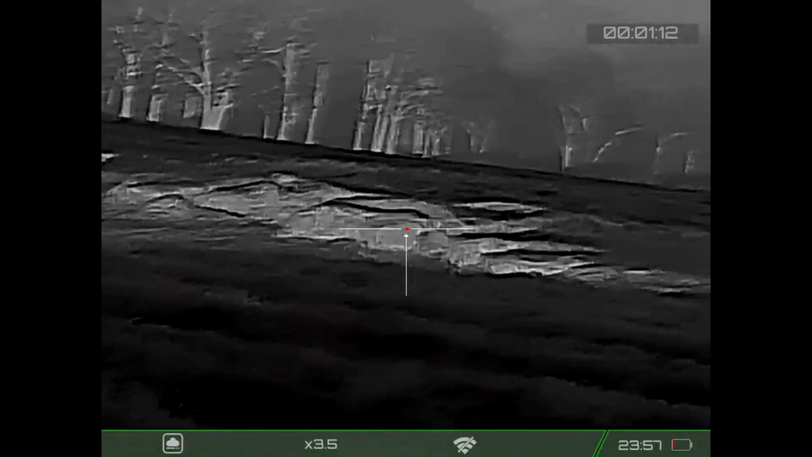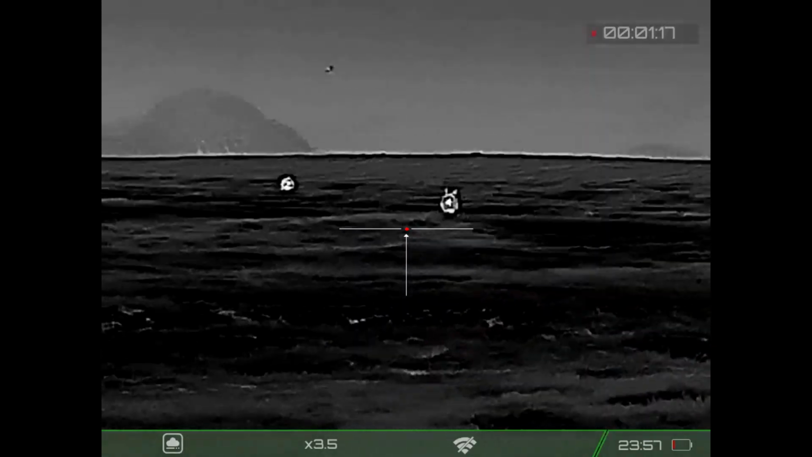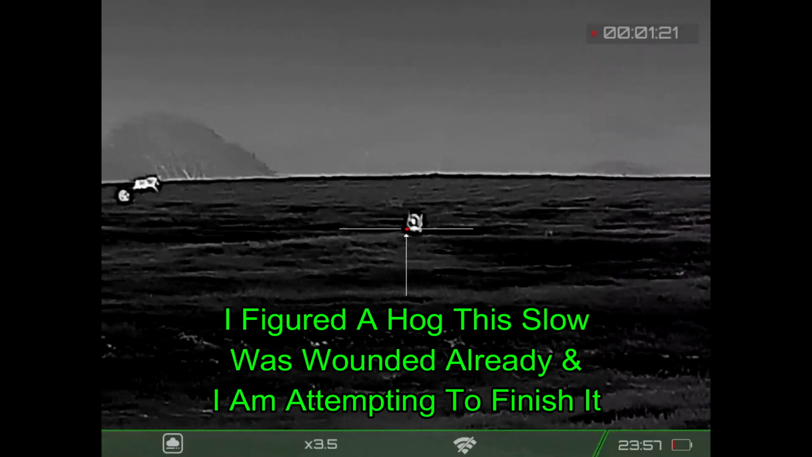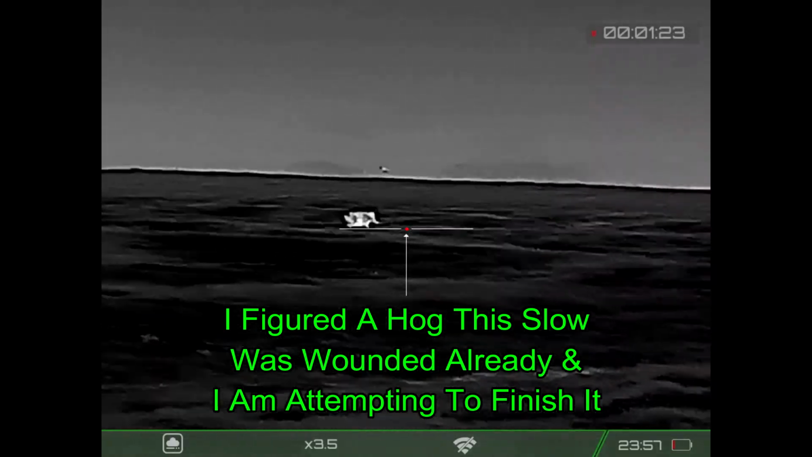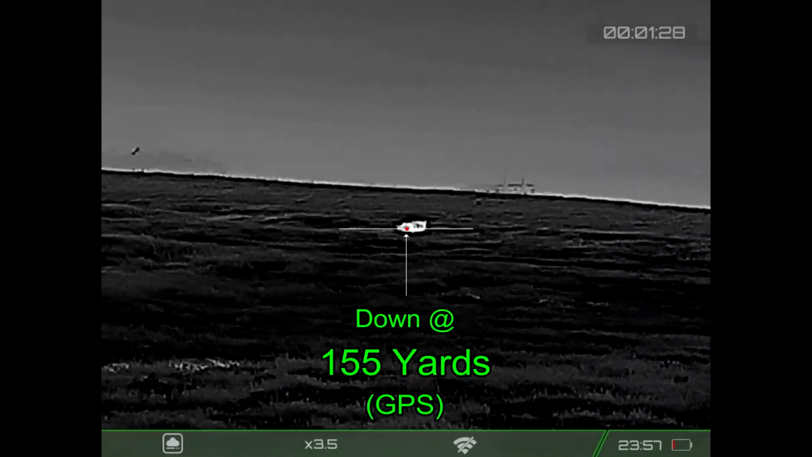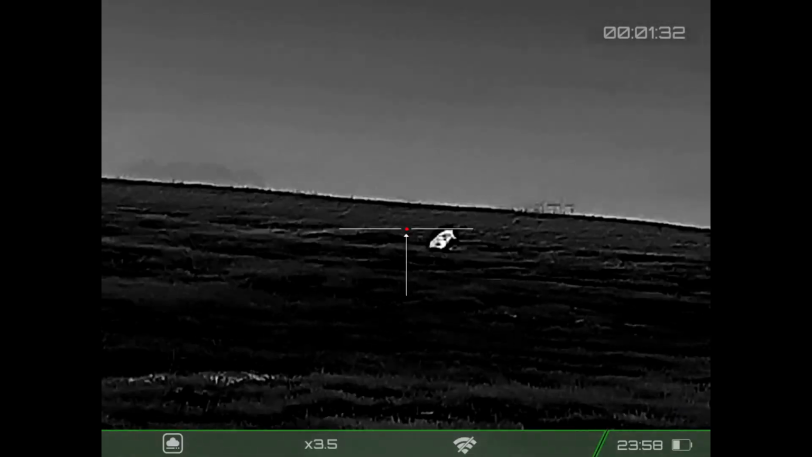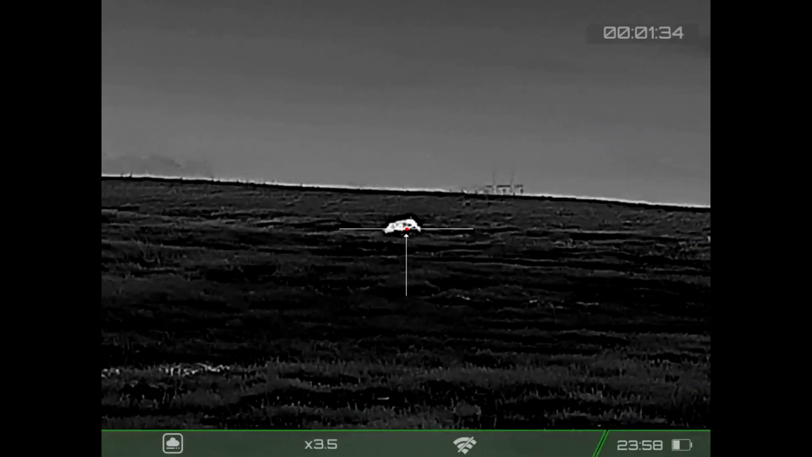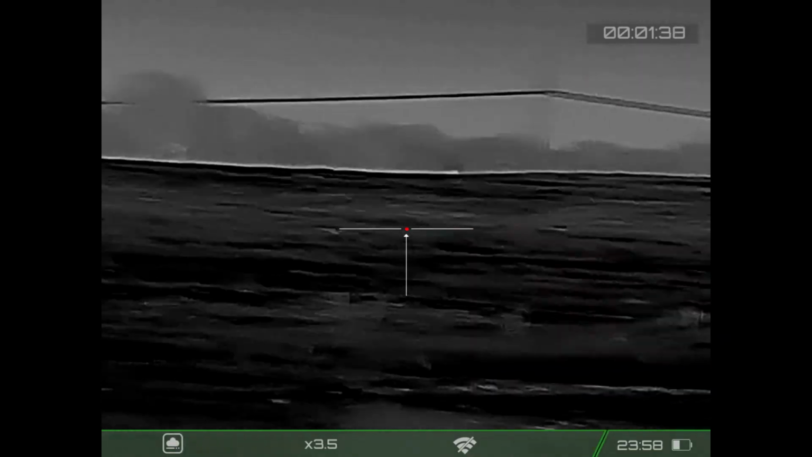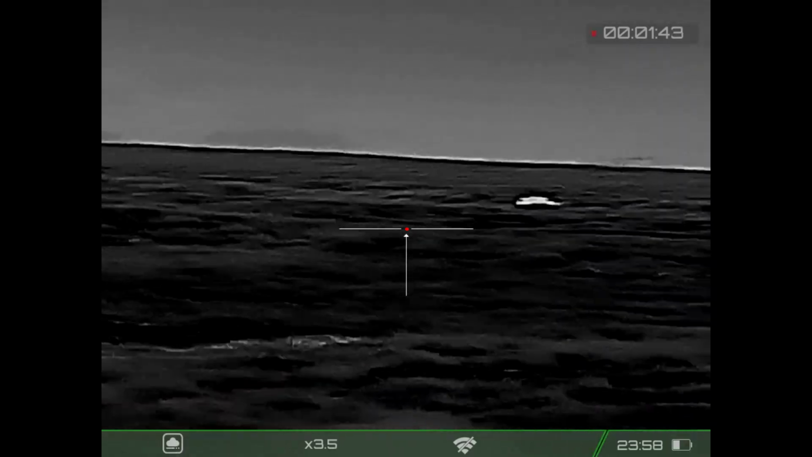Where'd they go? Oh, they are. Oh, Jiminy. Ben is now out of ammo and acting as my spotter. Daggum. And the hog is down. I'm looking for any other targets, unlikely as that may be at this point.